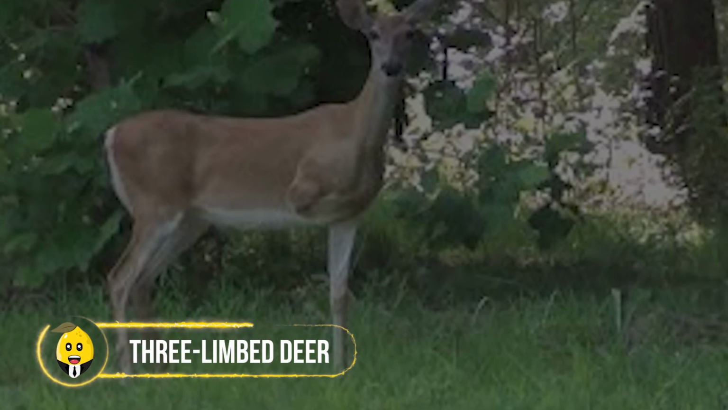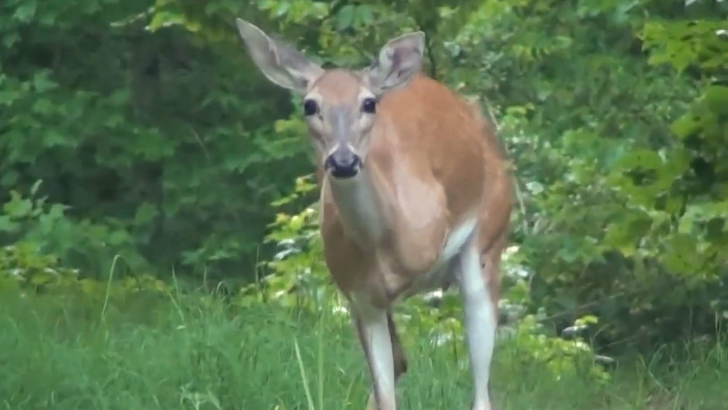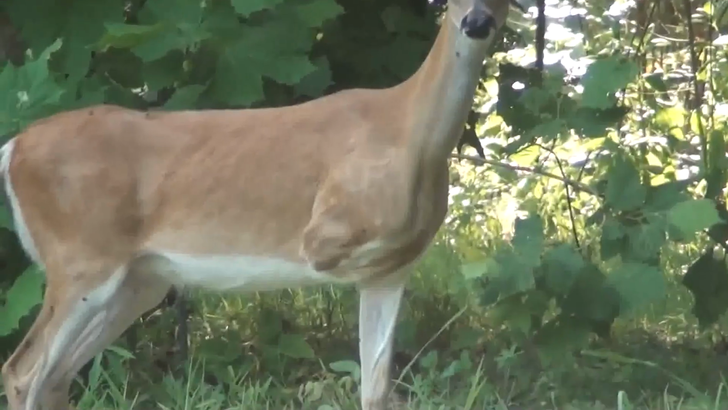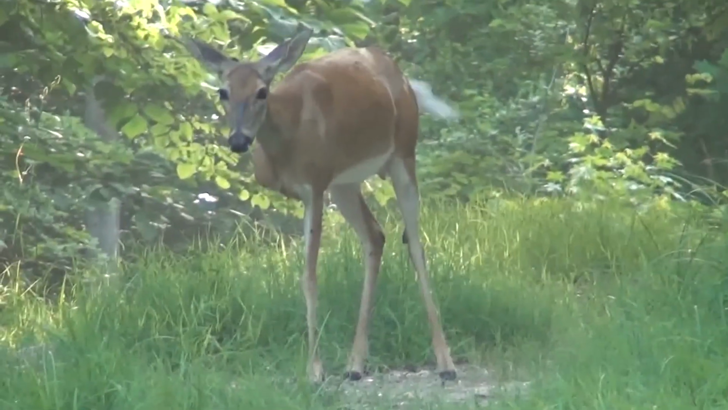3-limbed deer. Nature offers some glimpses of strange things in the woods, and this tripod deer definitely fits in that category. A rare deer was spotted in 2015 with 3 complete limbs and a knobby protrusion on the shoulder that looked like a piece of bone or joint.